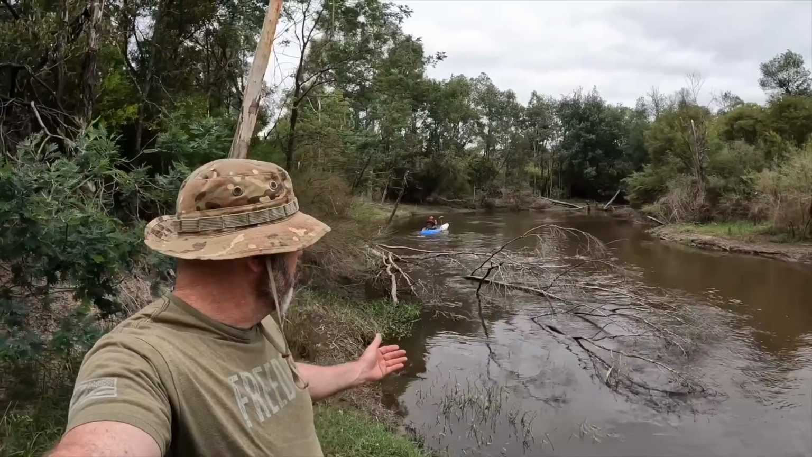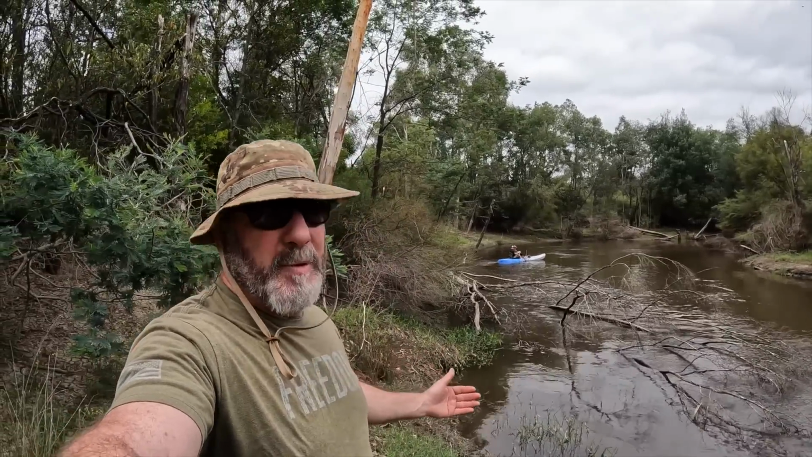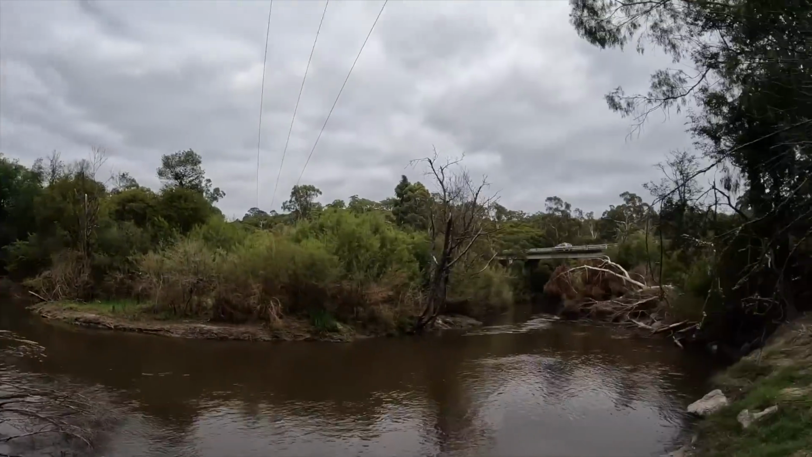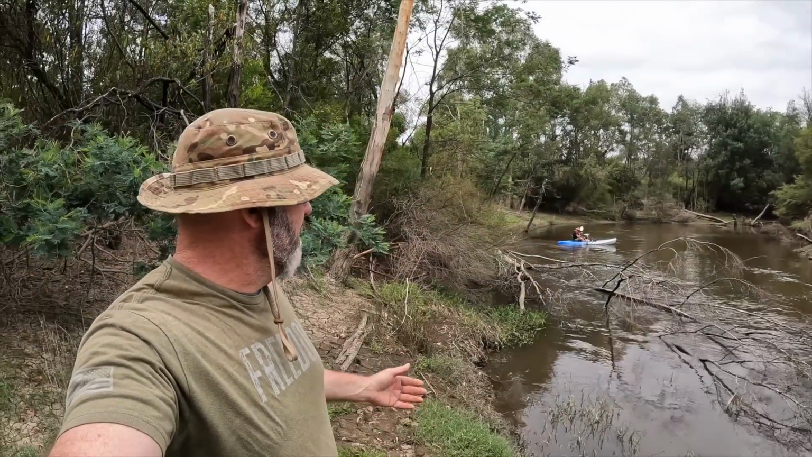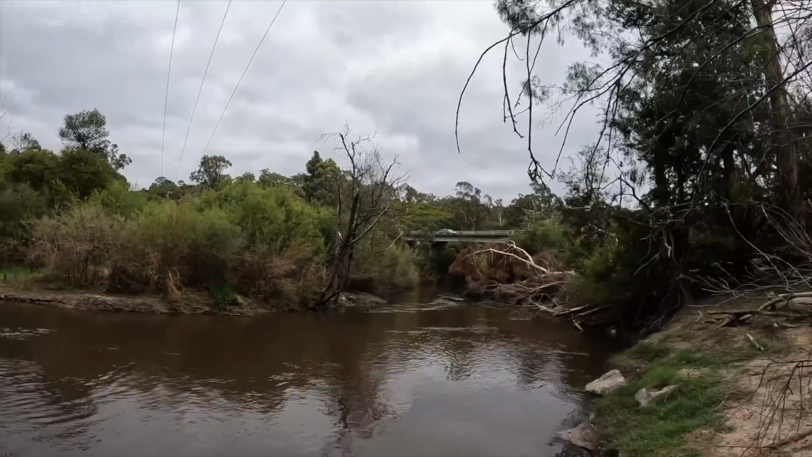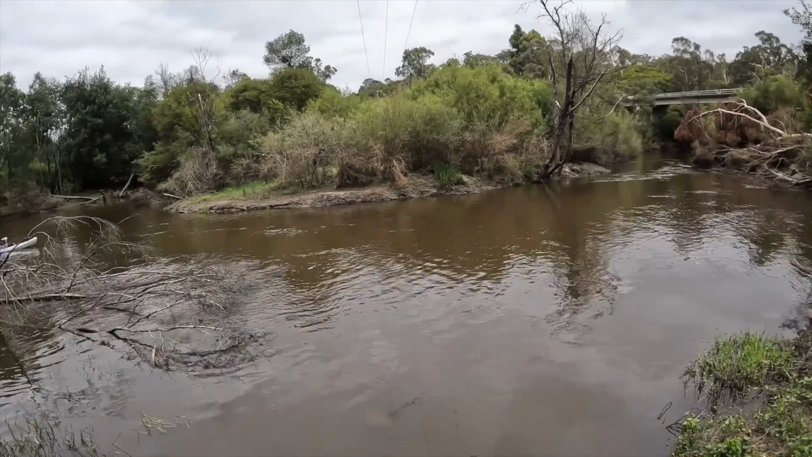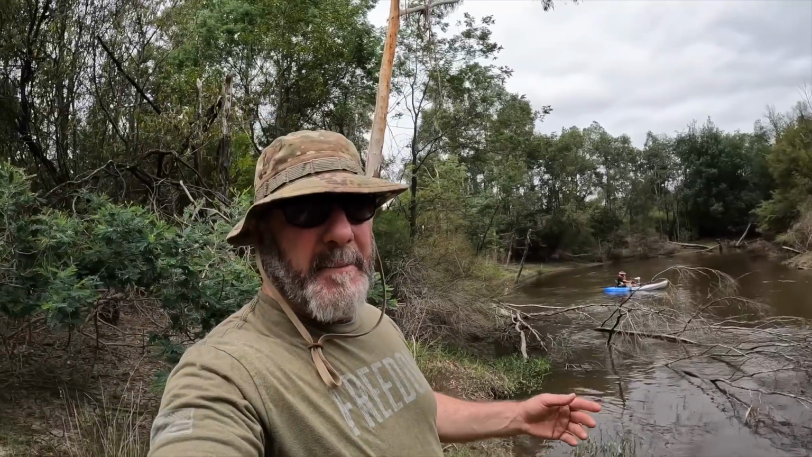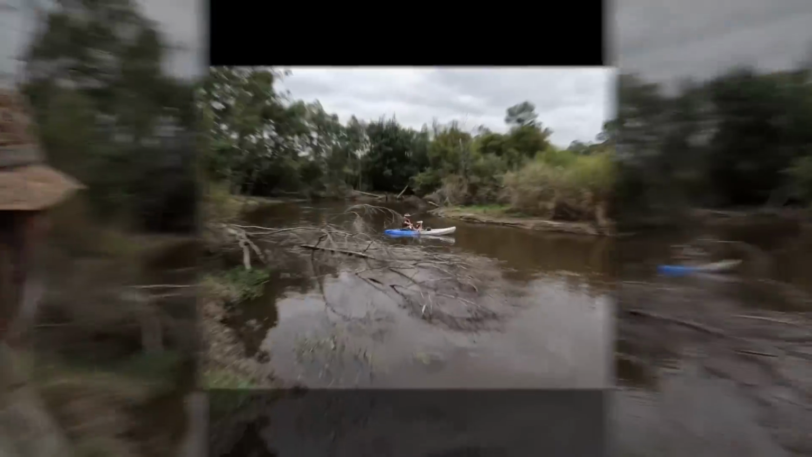I mean, dangerous, interesting, very plausible scenario with that bridge. I mean, this is the real deal. This is when it gets serious. He's in a river that has a lot of debris in it. You've got trees that come down in storms. You've got 3.8 meters of depth, and you got Dan down under.